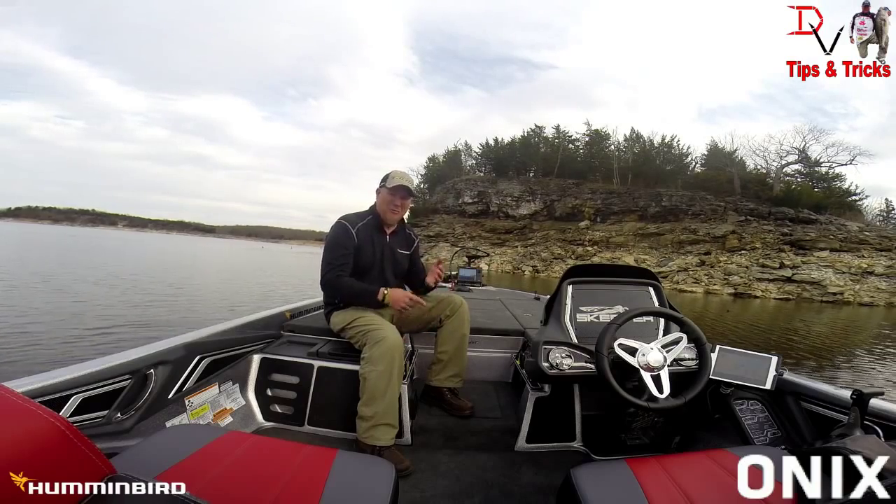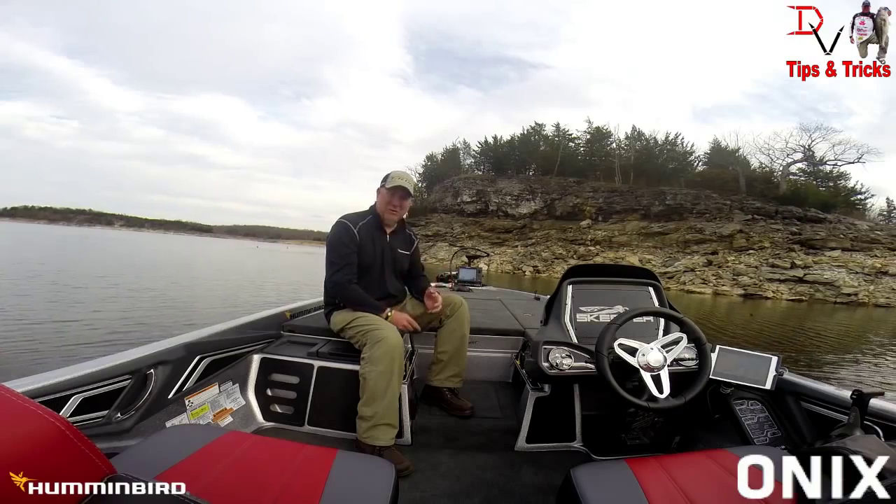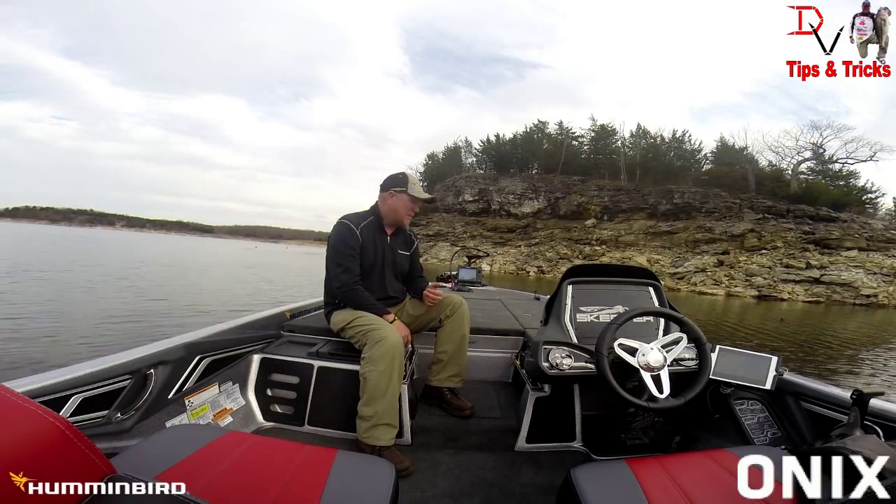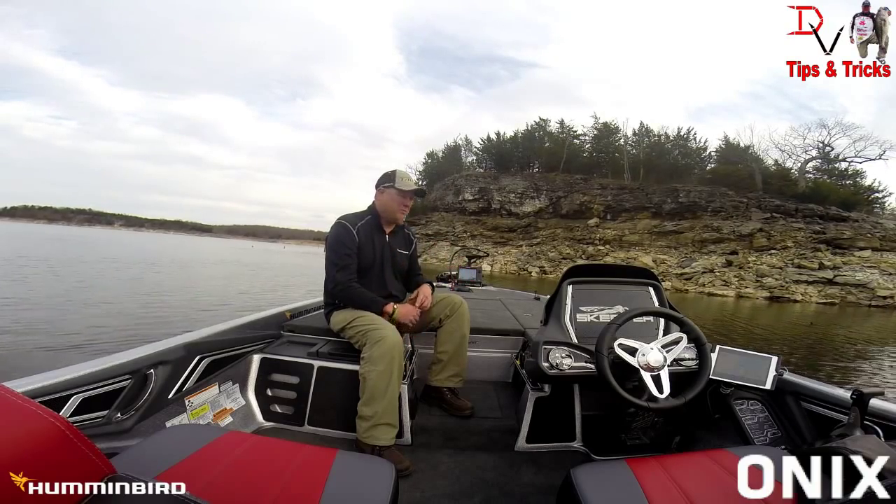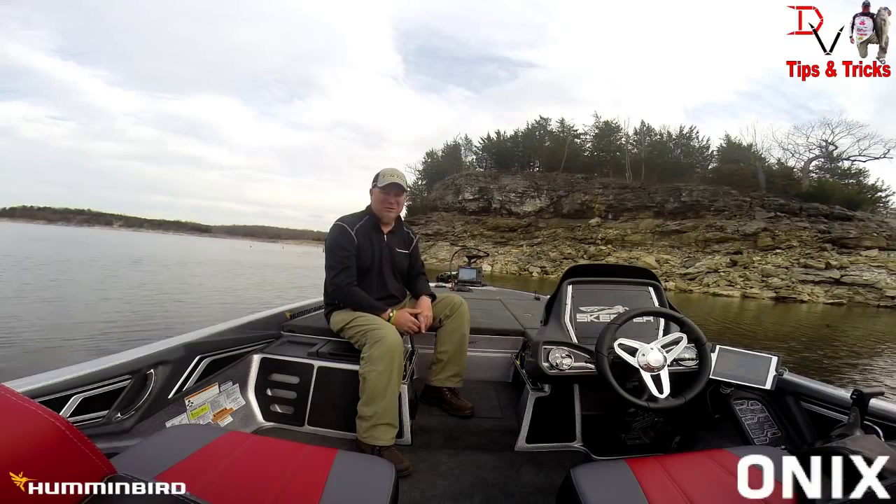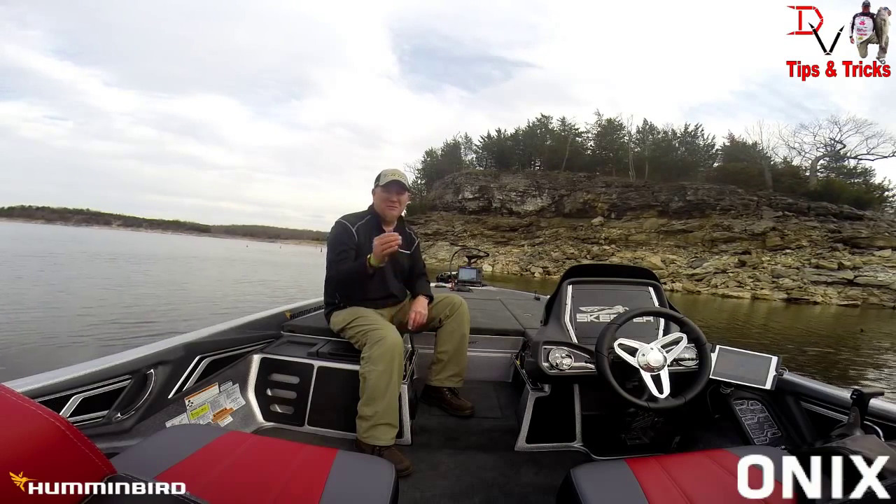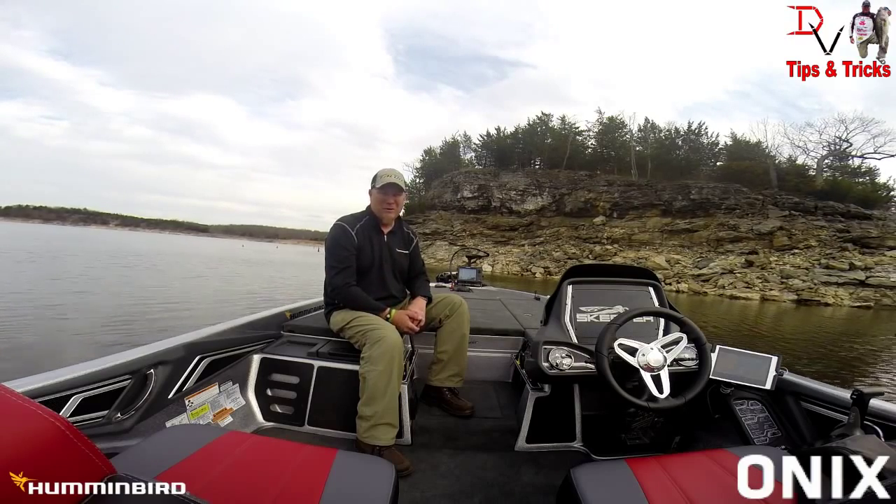inside, outside, software, hardware, touchscreen. We've got digital sonar, not only processing but also digital transmission. We can share technologies between units. We're going to be able to share mapping between units. It's going to open up a wide array of things to make it easier for fishermen and help you get more out of your investment.